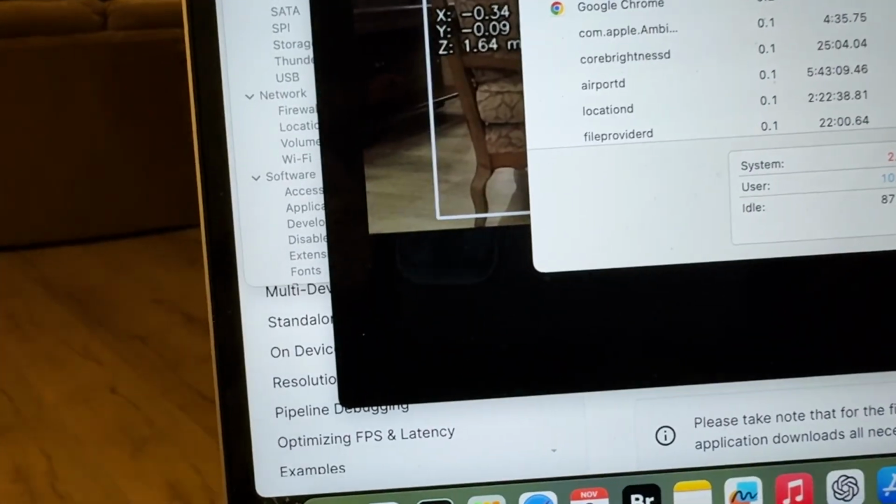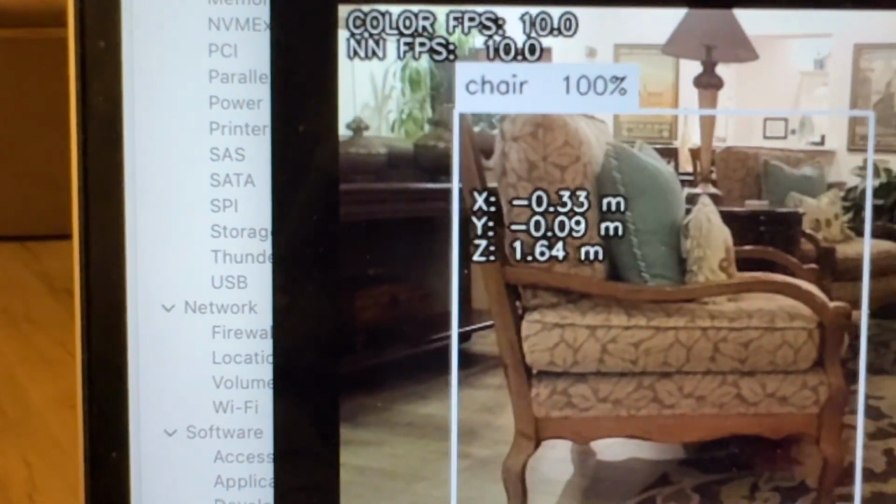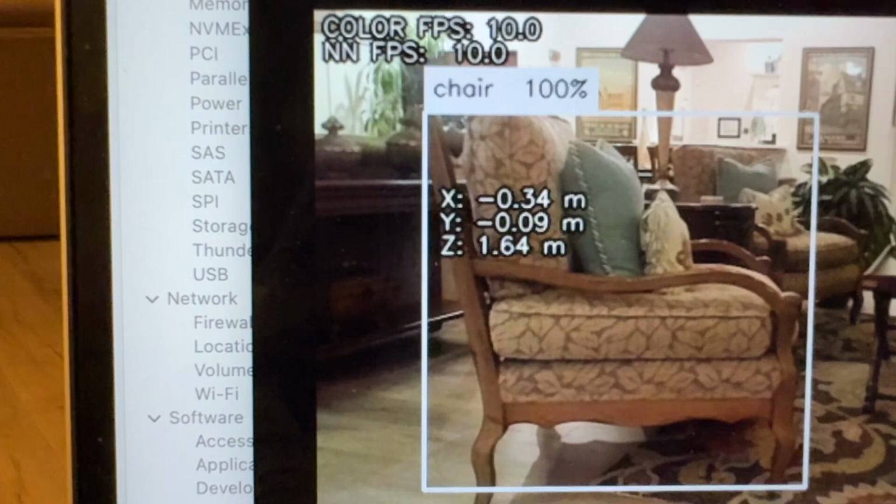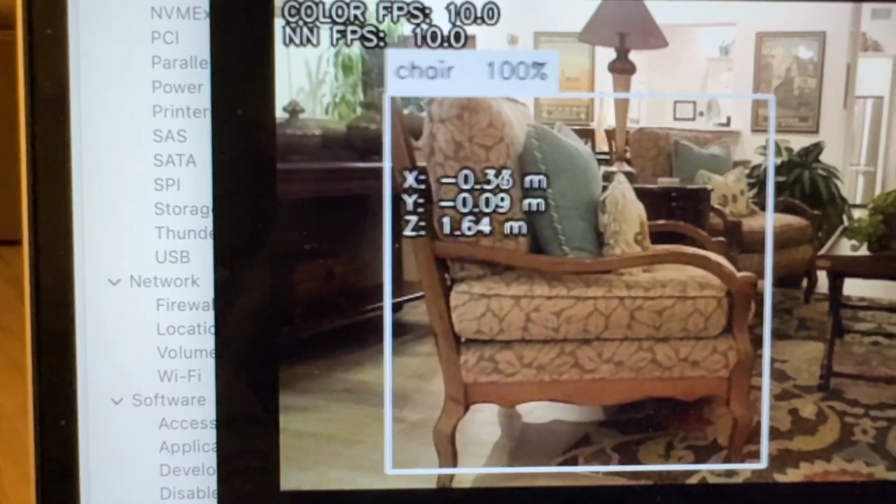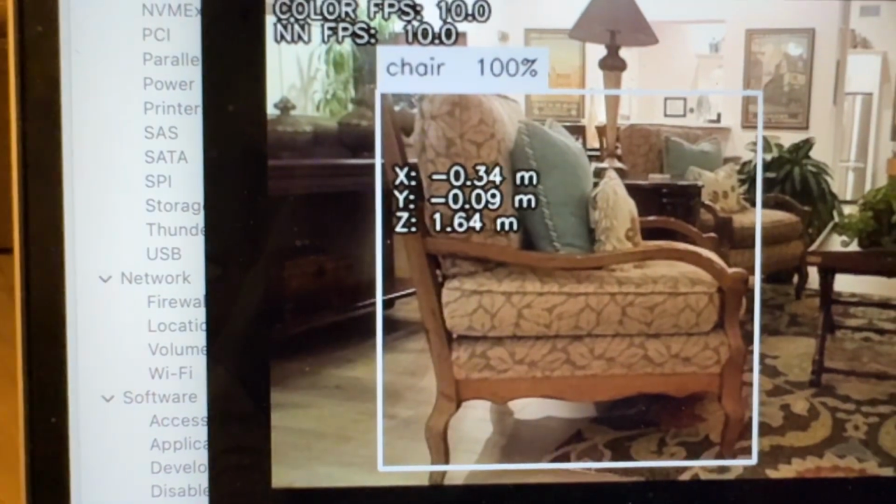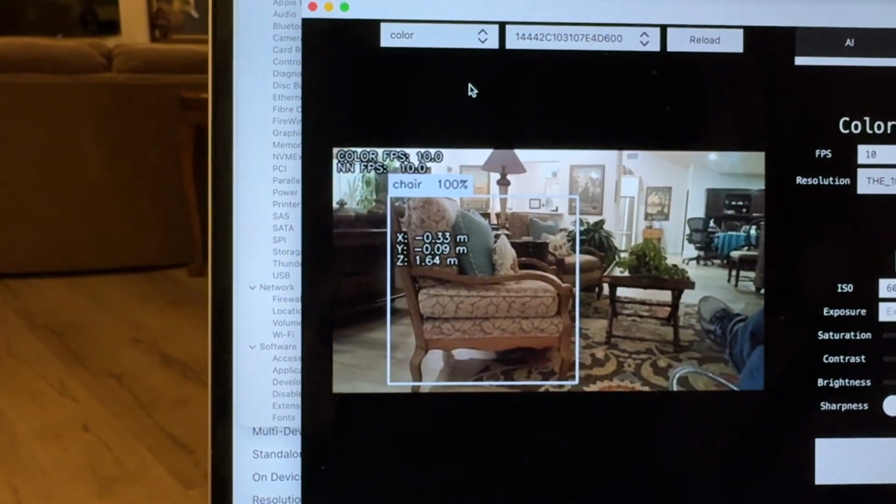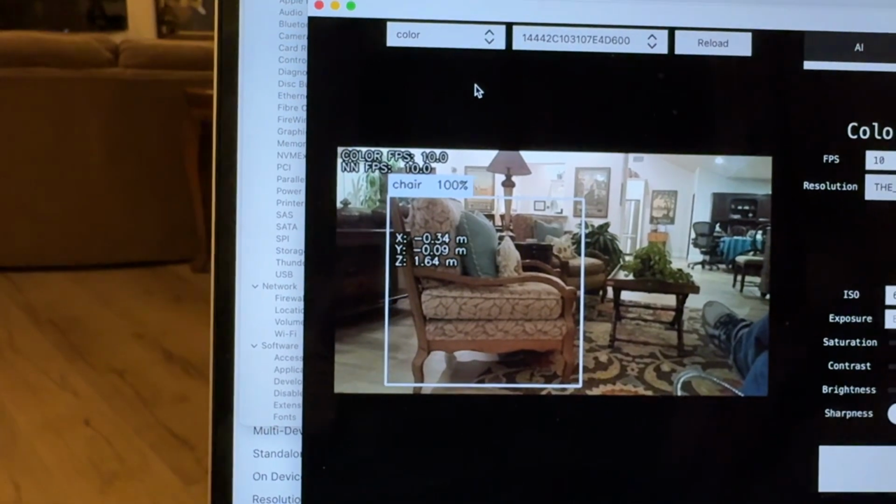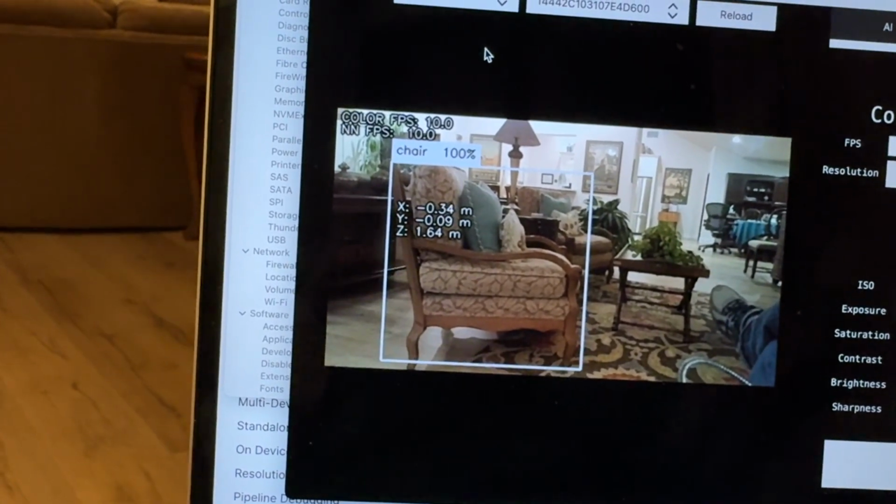So the display that comes out shows X is the up-down angle, Y is left-right, and Z is the distance. So that comes out of the Depth AI software directly, and there's a lot of kinds of interfaces to it.